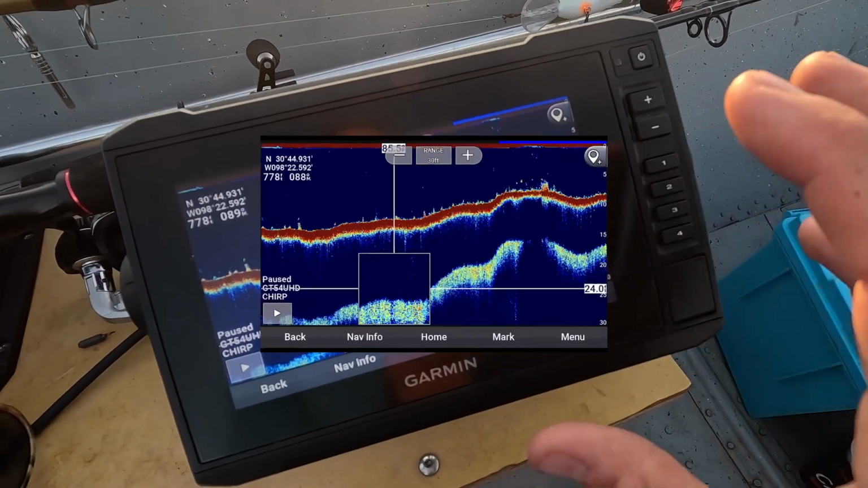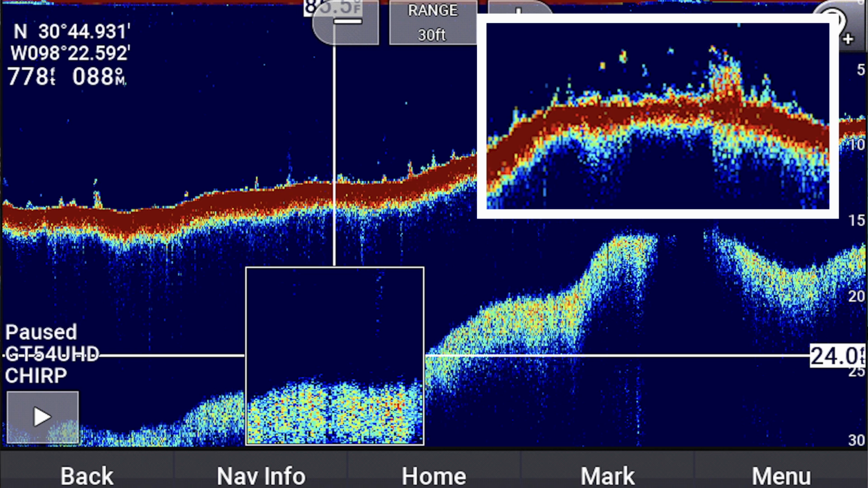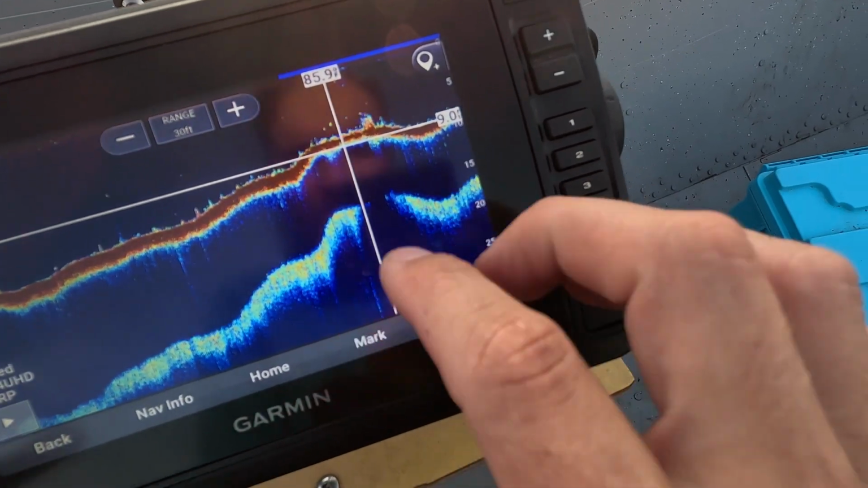What you see here is scroll speed 1, this is me going through the whole section here, and this actually tells me a few things. So number 1, where this double line is, that indicates a harder bottom, and where you see that double line disappear, you can actually see that there is fish. You can see these fish right here. So that's the transition where it goes from hard to soft.